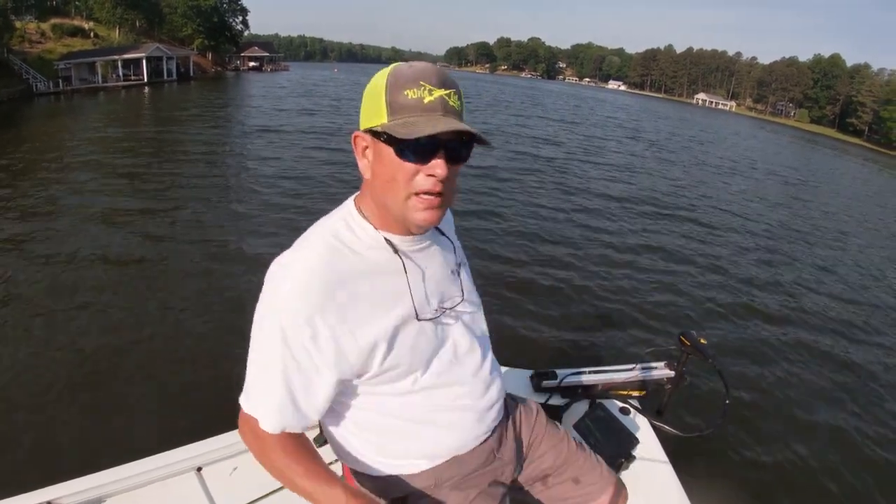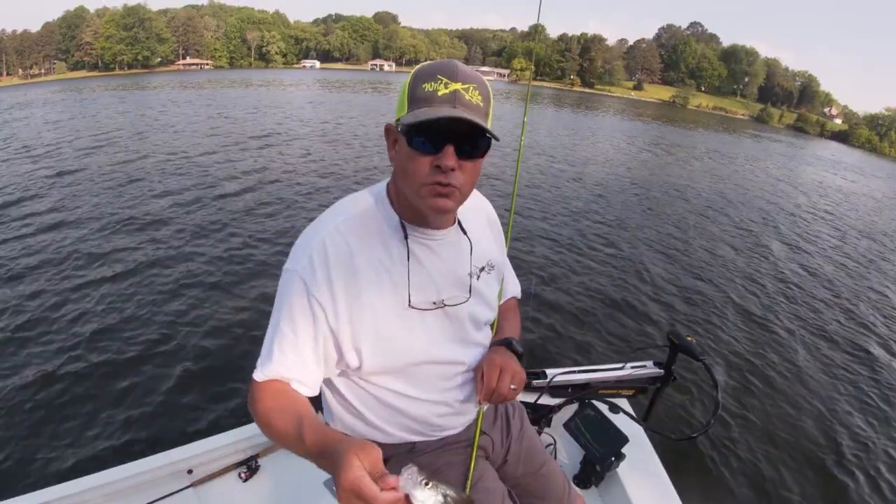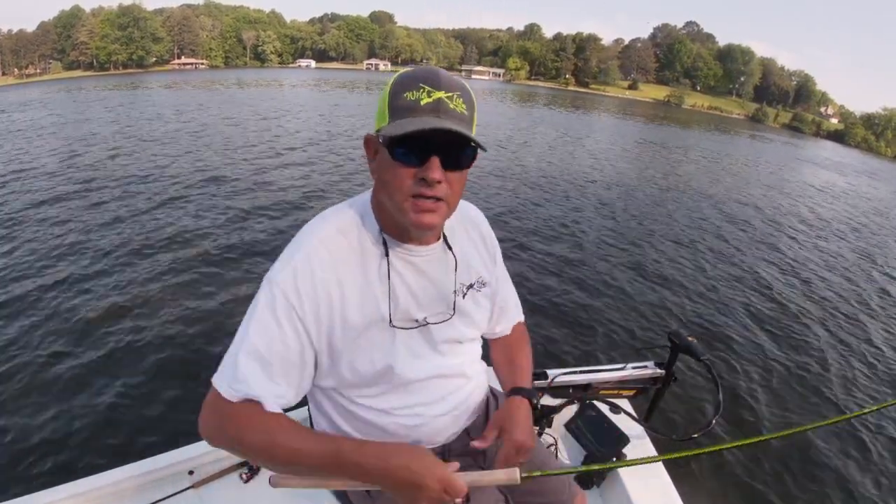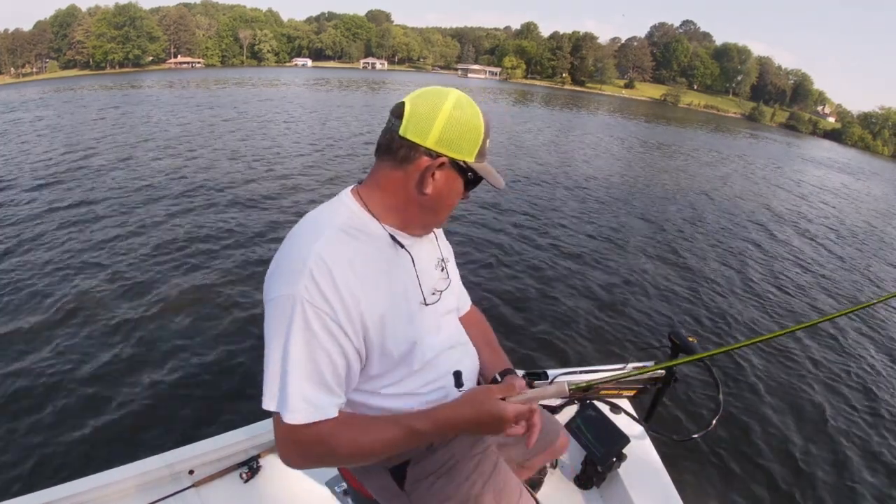So let's turn around and go back catching up. As you notice, we got right back in that shadow line, a little dink, but as soon as we got back in this shadow line, we got bit.